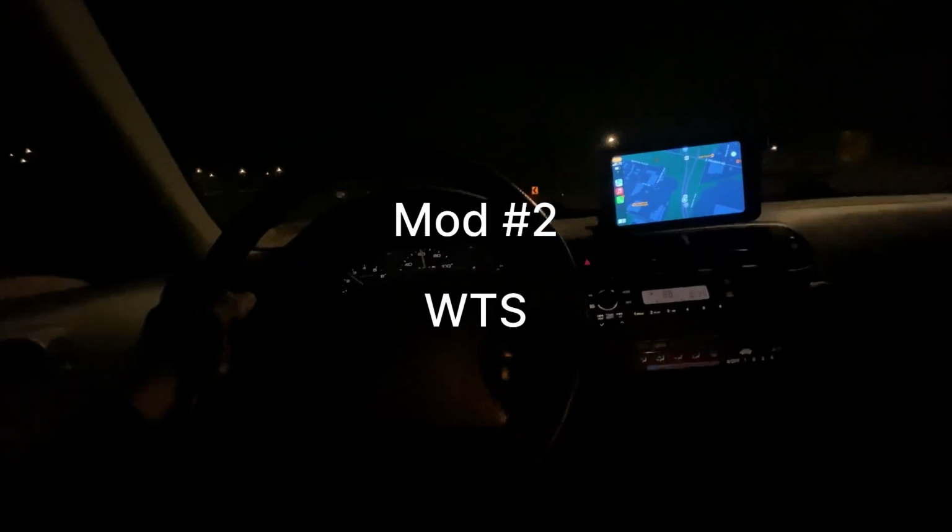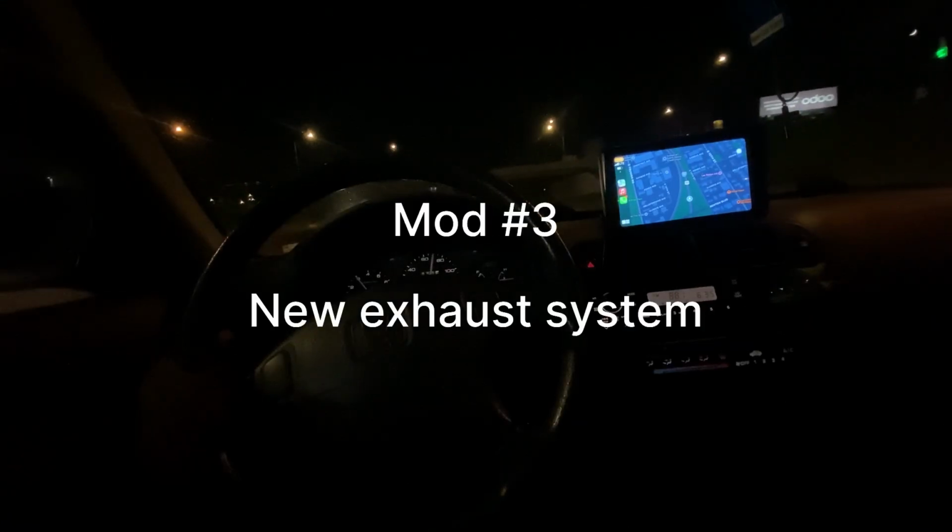The next things, wheels, tires, suspension, all that good stuff. I'm gonna also try to find some Si seats if they're somewhere at the junkyard, Pick and Pull or something. I'm gonna try to score on those. But new exhaust system. This engine is already good, like, it's perfect right now. So I don't need to do an engine swap yet or anything like that.